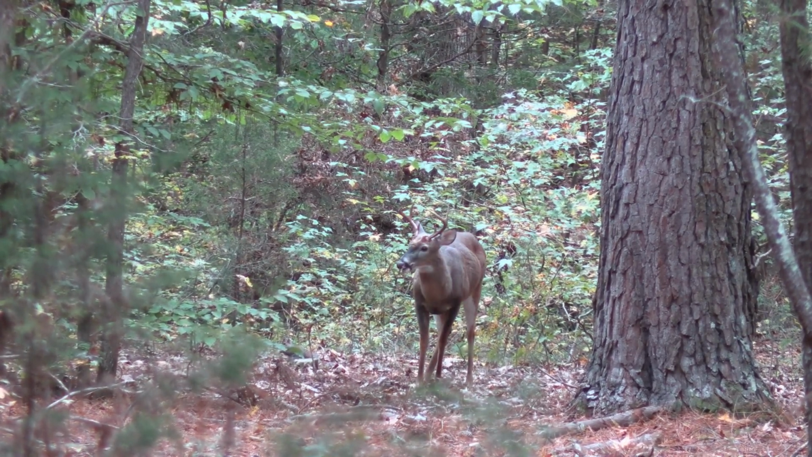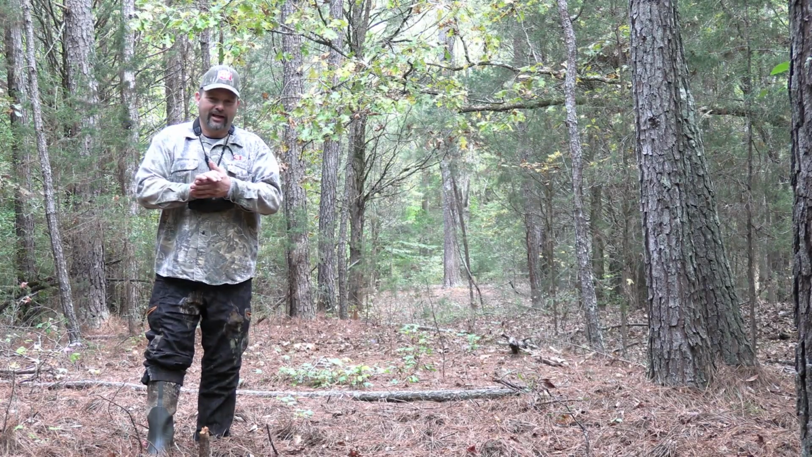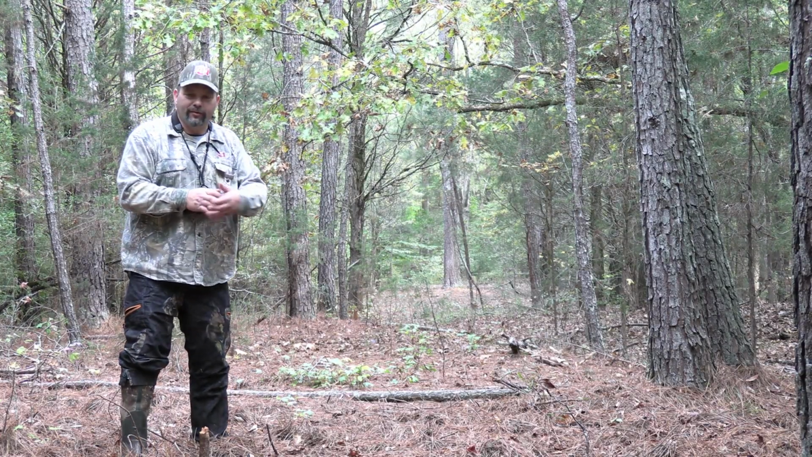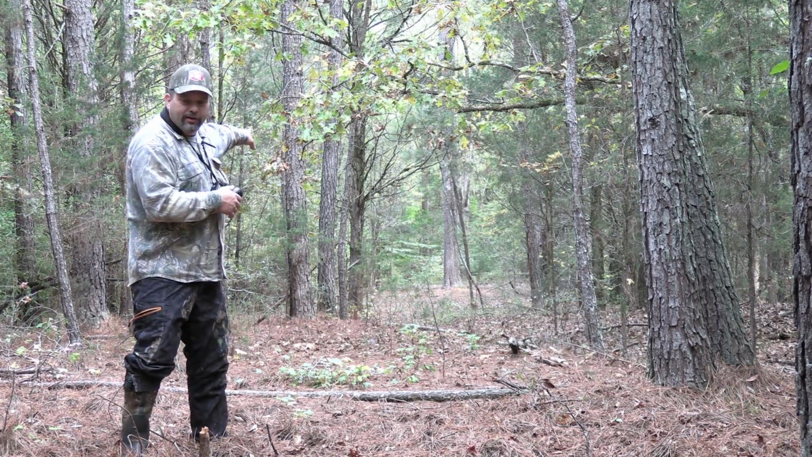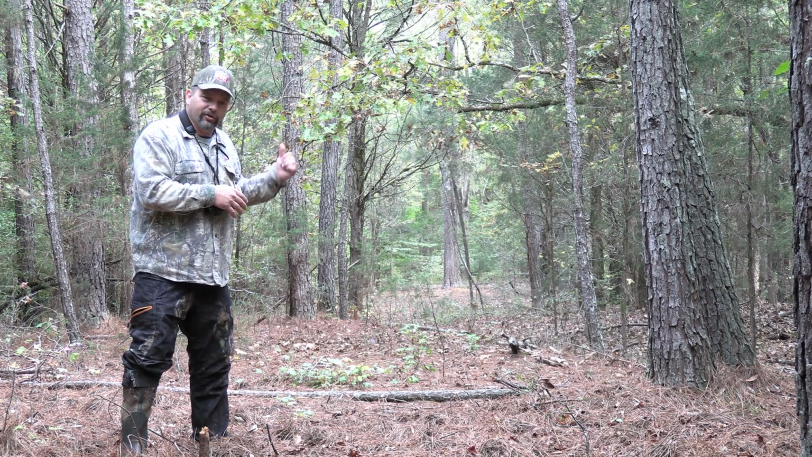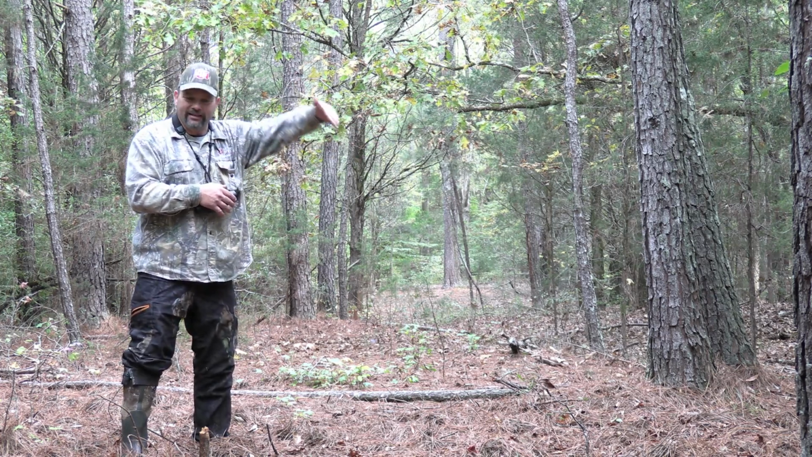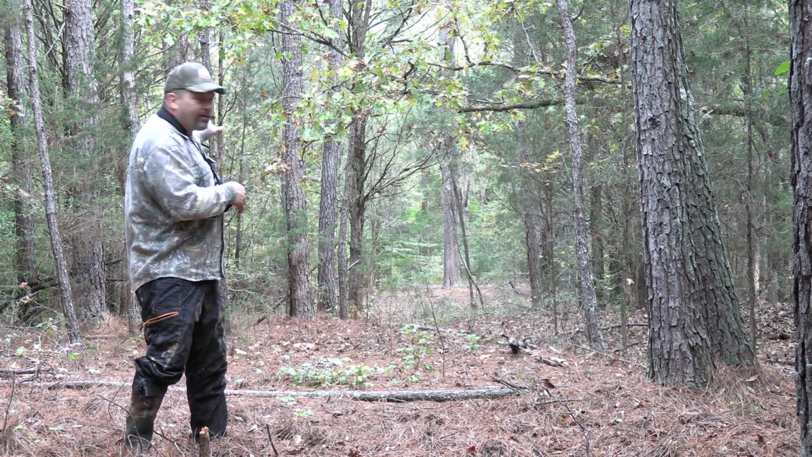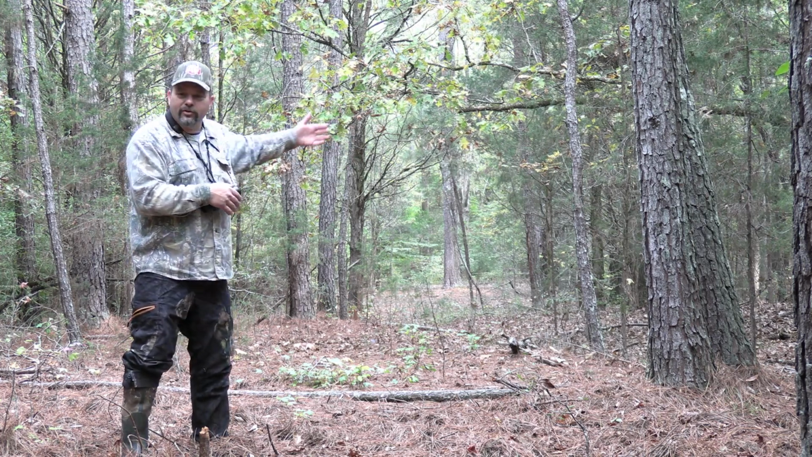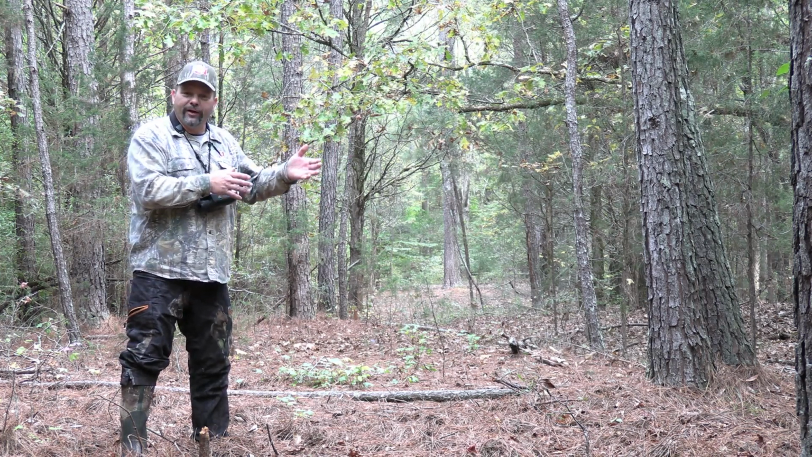So what I did is I came about 60-70 yards in from that power line when I scouted, and I found an old roadbed right here. And down where that big tree is, that's where you're going to see Ethan's deer come from behind. Down there is where the oaks start. You've got an old roadbed here. It's actually down in, so we've got a ditch right along us. Down on the other side there is a real steep banked cliff. It's a creek. Those deer are pinched in between here.